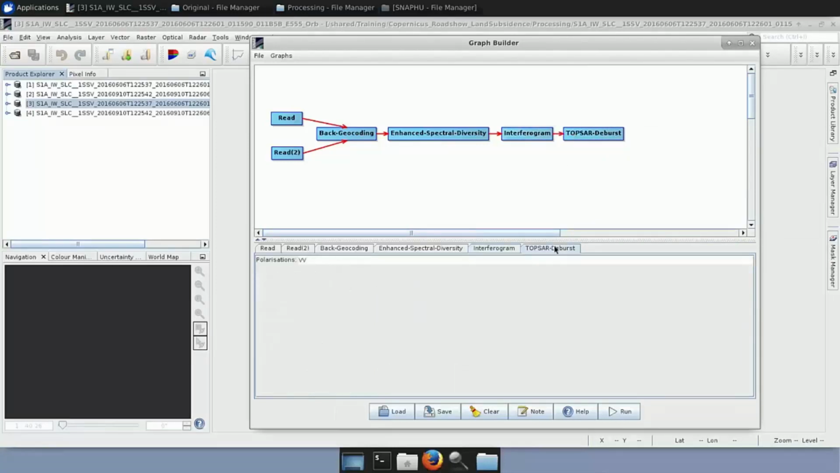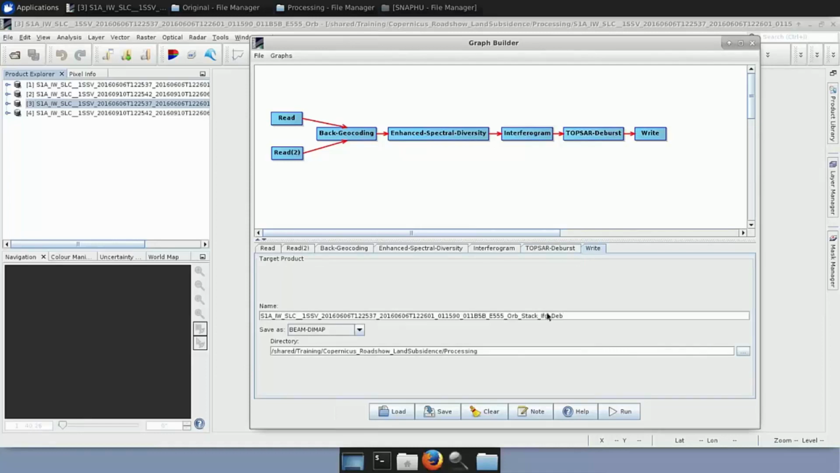We connect it, and here you can see the available polarization. And finally, we just right-click and we add the Write operator, Input-Output, Write. Okay. And in the corresponding tab, you can see that the stack, IFG, and deb suffixes have been added.